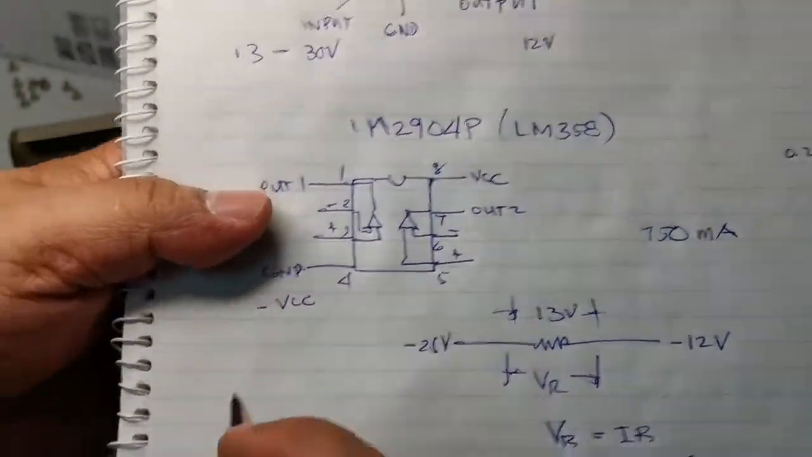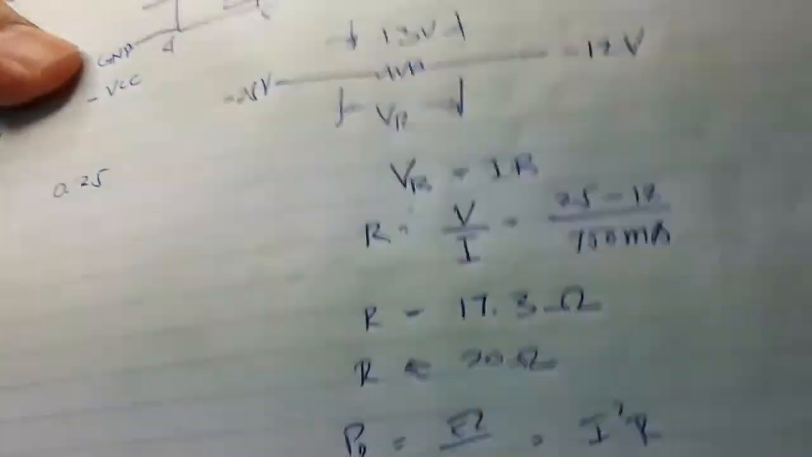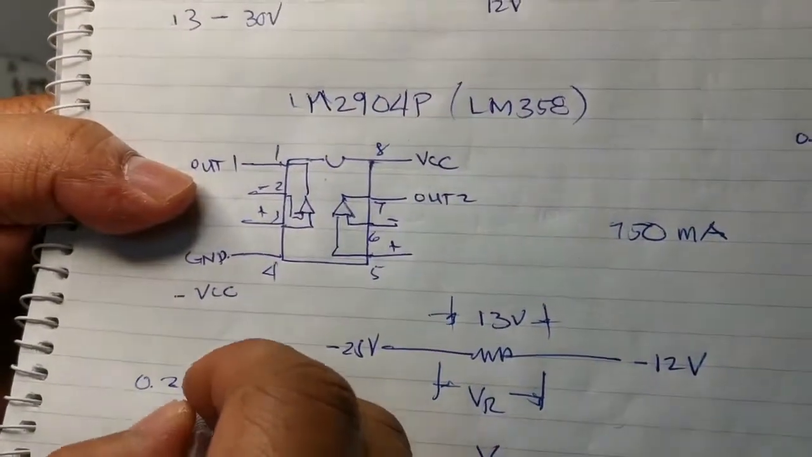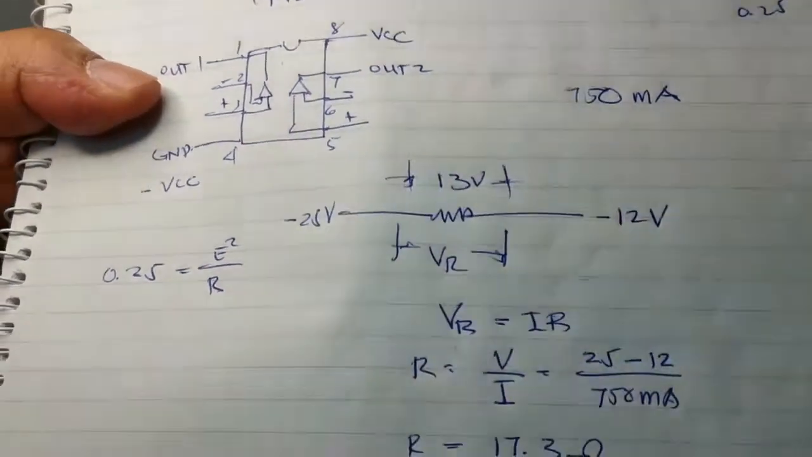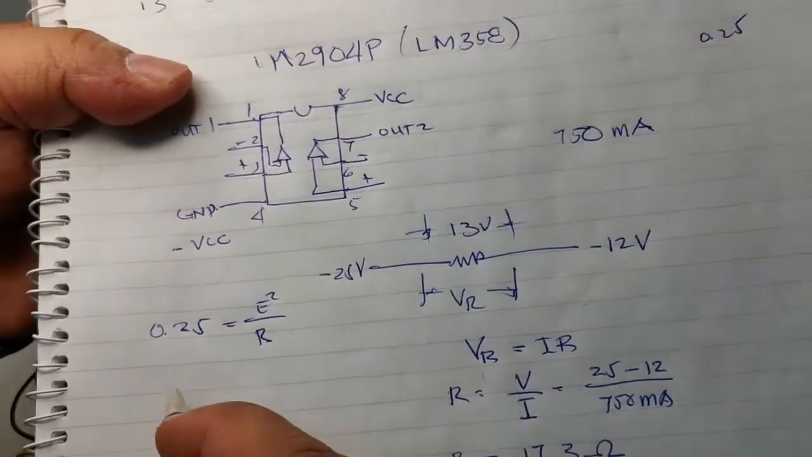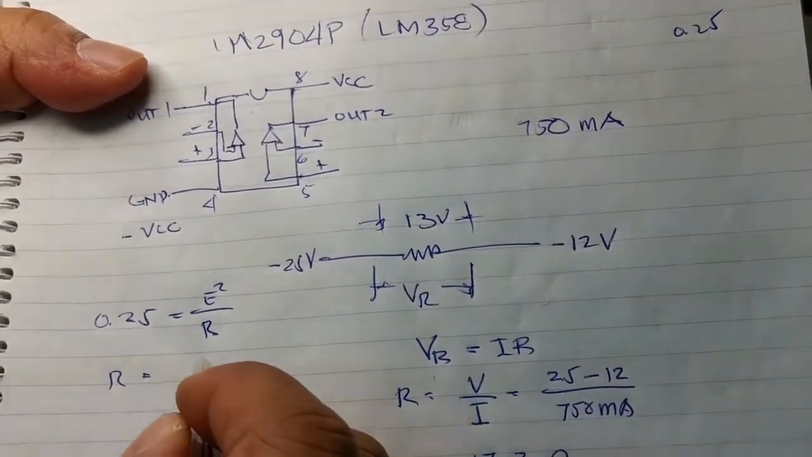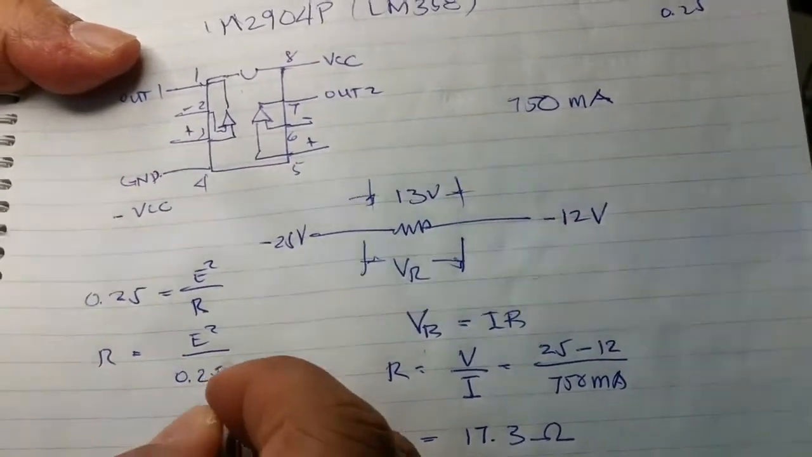So 0.25 is equal to E squared over R. So R is equal to E squared over 0.25.